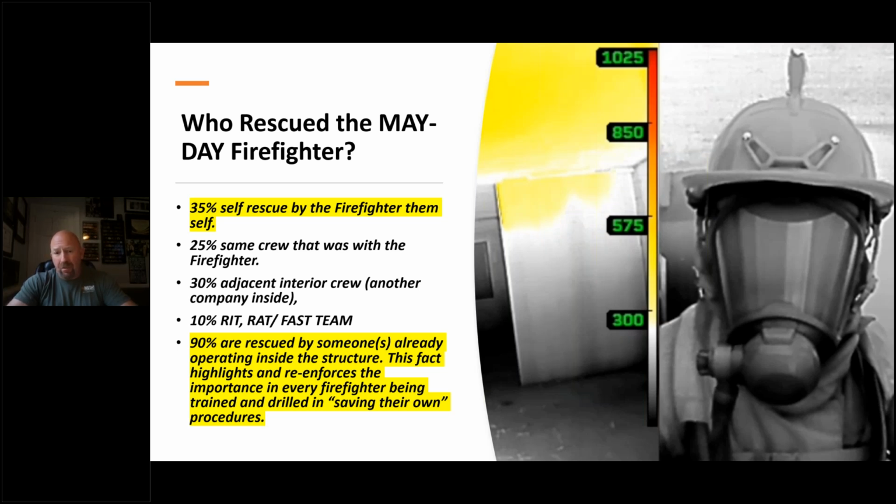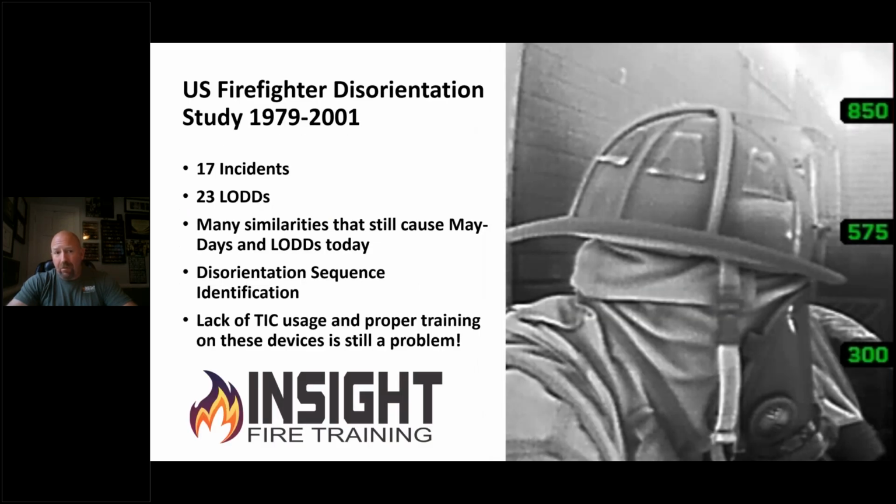You work in an environment that's dangerous, things could go bad. It's not if, it's when. So why don't we work on figuring out how we can prevent it and also how we can handle it? So when it happens, we're not surprised, because Maydays will happen, disorientation will happen. But if we have a backup plan, we have the comfort of knowing that we can lead our firefighters out.